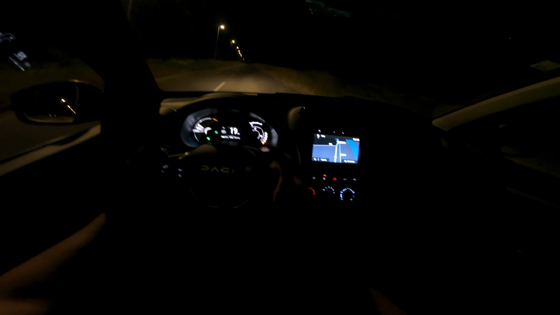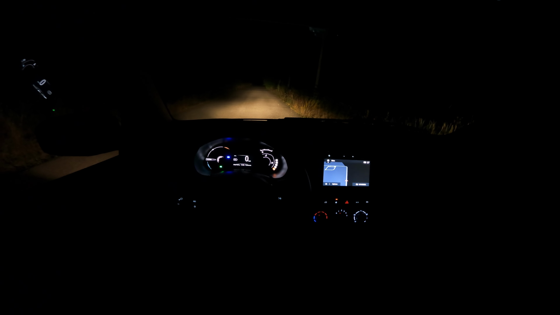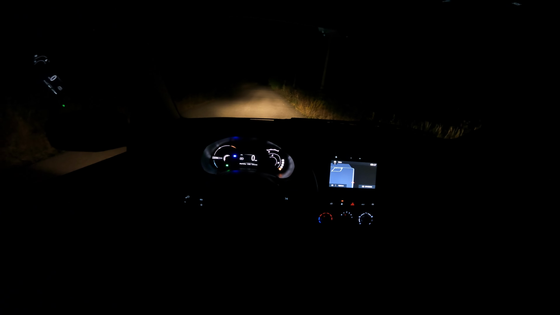Okay, so halogen lights, nice and warm. You know, good visibility. The beam is a little bit low though. Let me see, there was a fog light, oh no, this is a switch where you can lower the beam, but this is the highest at the moment. Okay, I'm just gonna stop here and show you the long beam. Quite good, not too shabby.